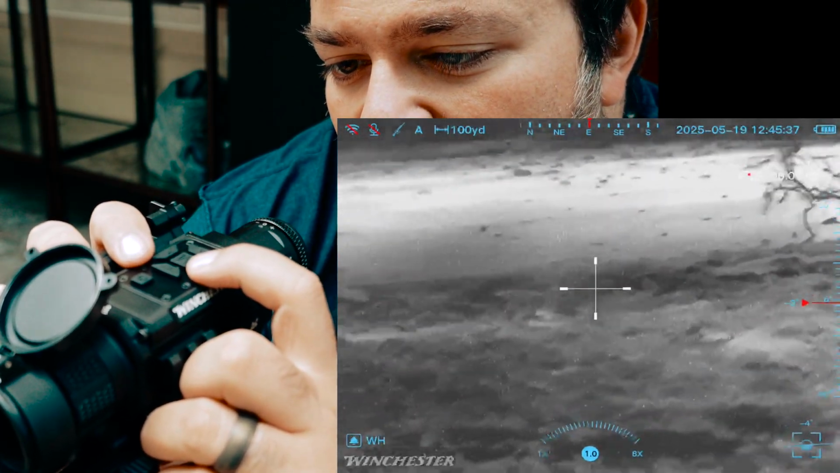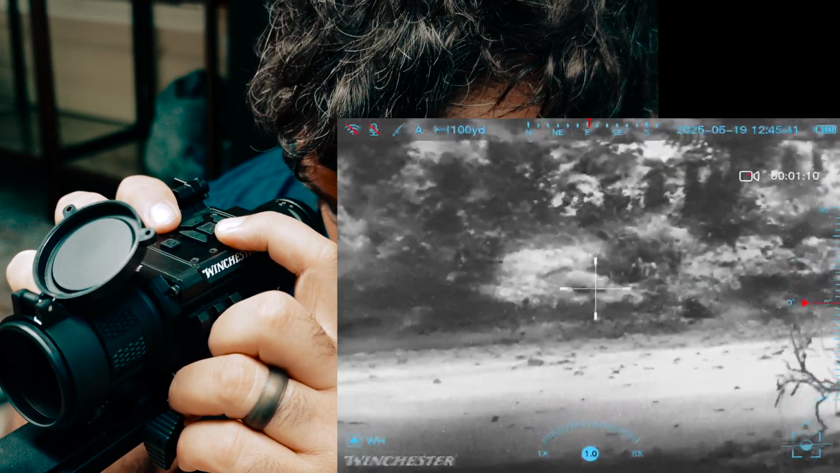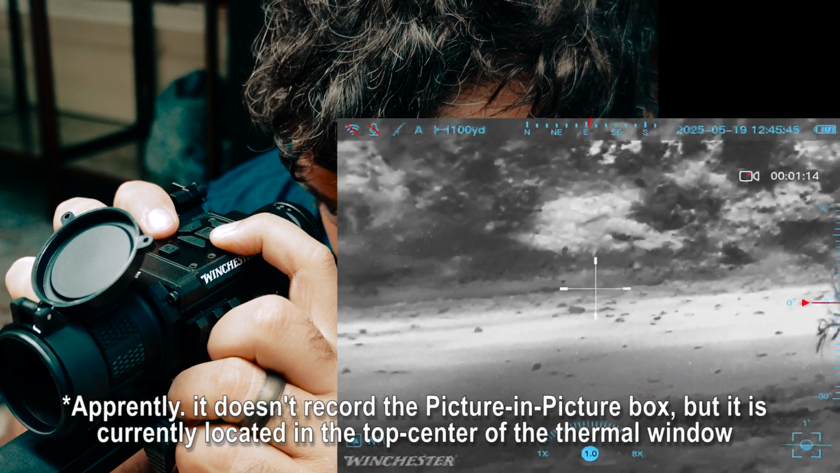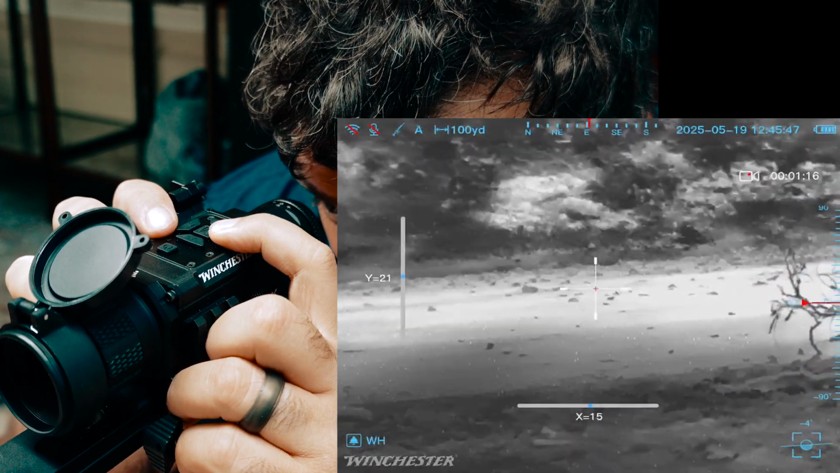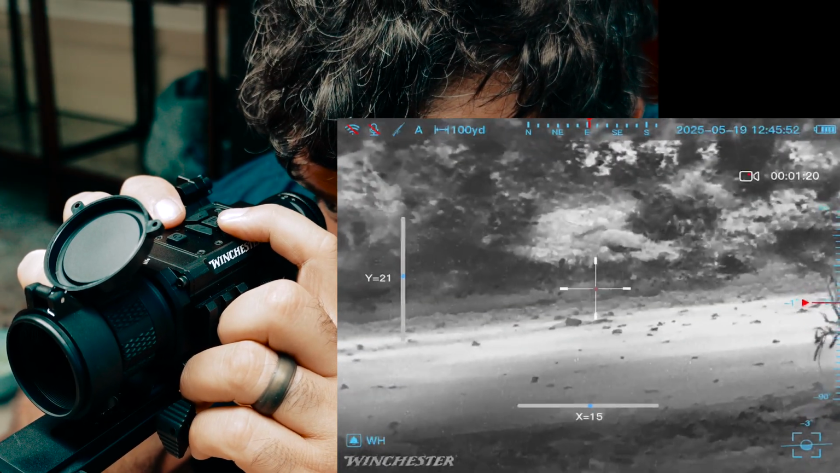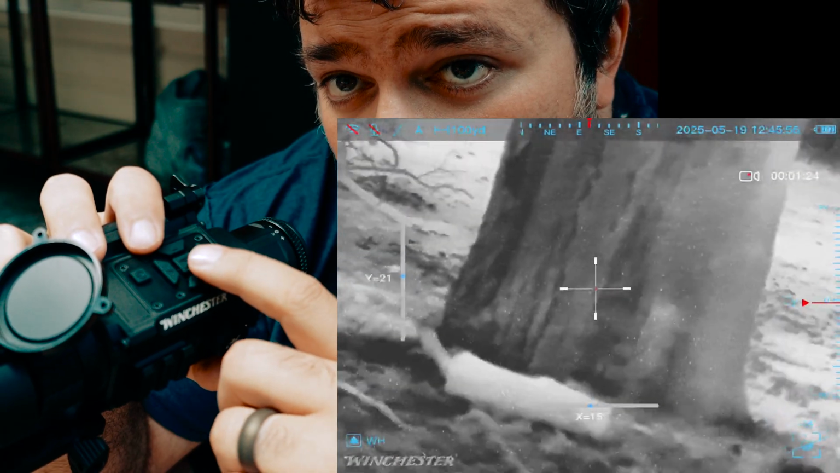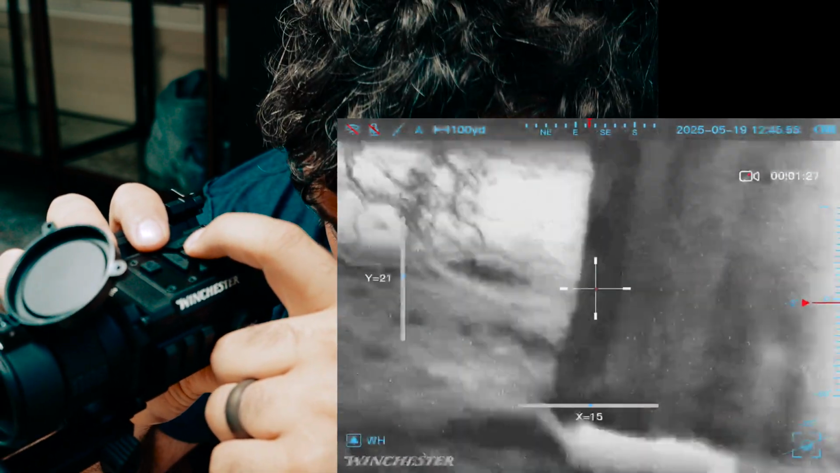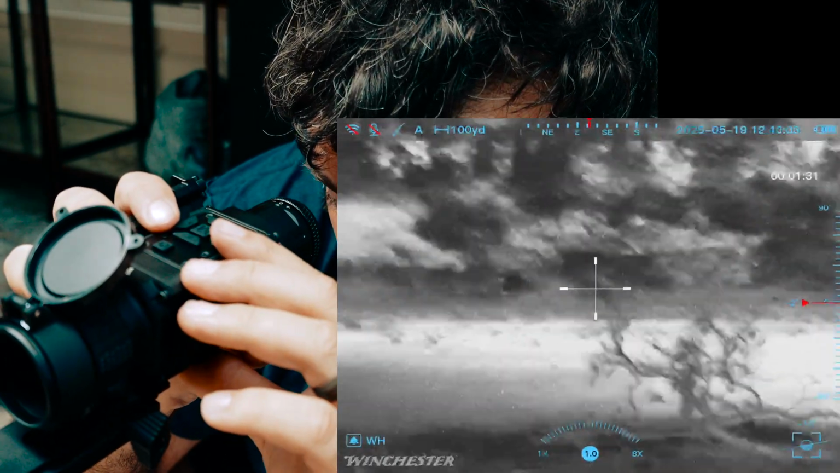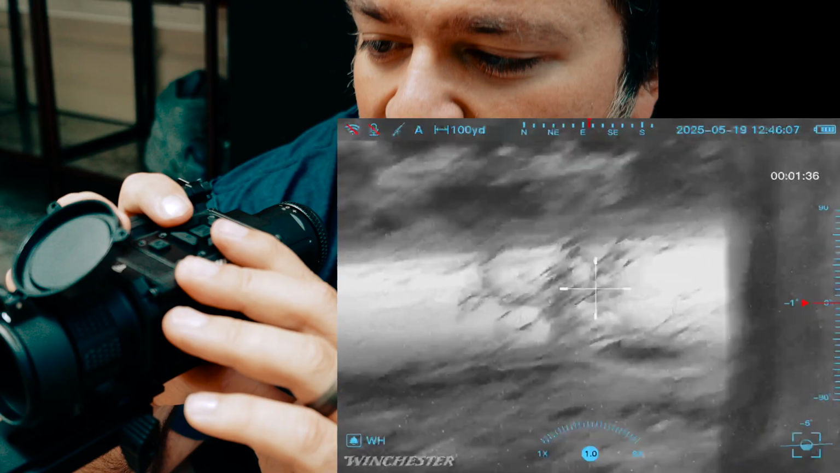On this left button here, my left, your right, you can get the picture-in-picture. So pressing it will turn it on and off. And if you press and hold it, it'll give you your 0 for your reticle. So if you need to adjust your 0 on the fly, you can easily do so as needed. Of course, when you're done with adjusting that 0, you press this up here, and it'll ask you to hold that M button to make it go back to where you've made your 0 set for your reticle and you're good to go.